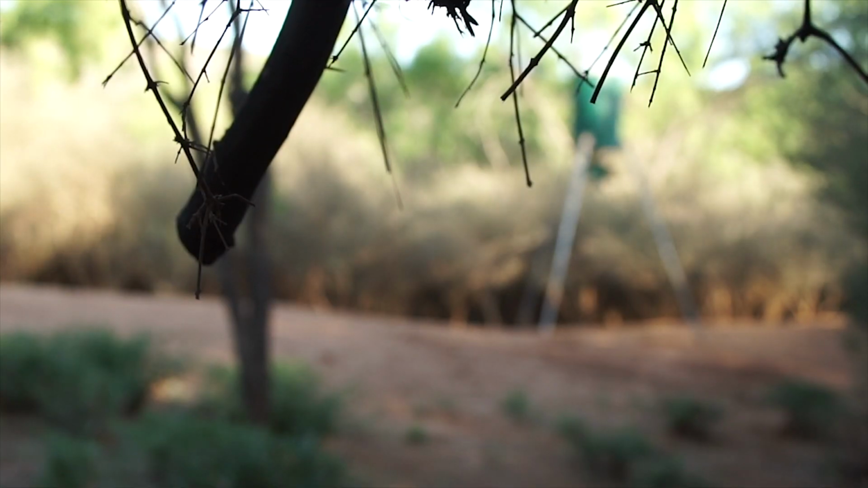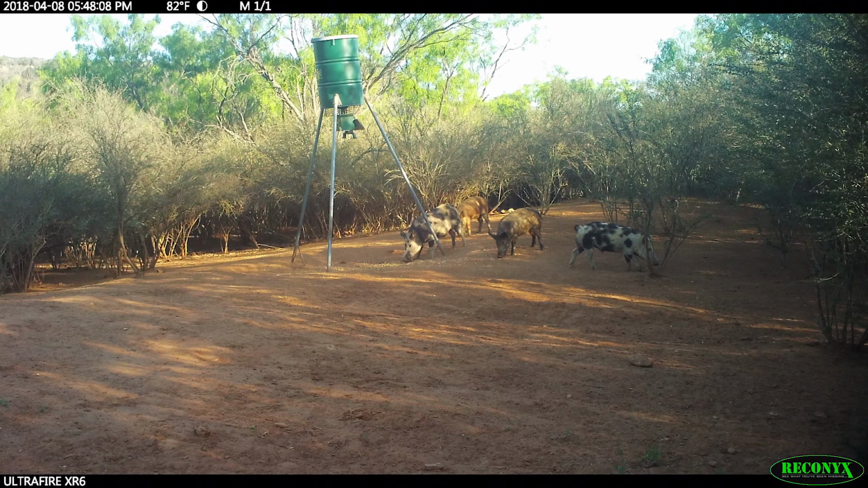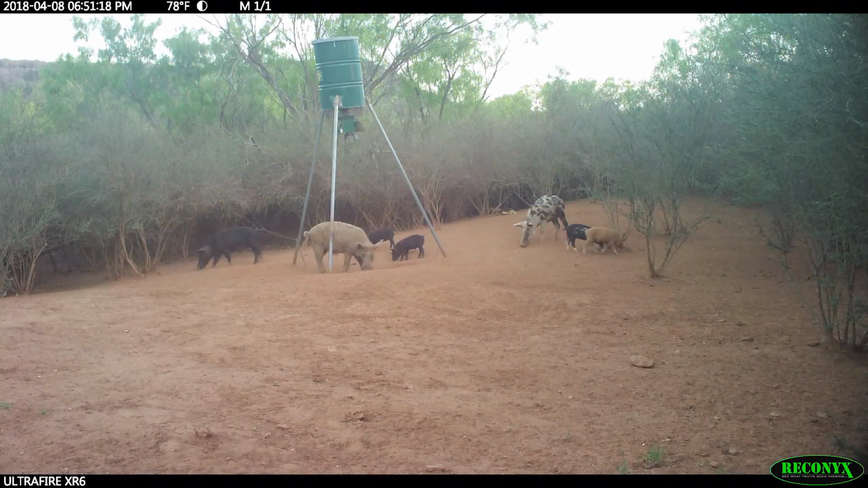So my contact for the Texas Hill Country is Terry Hartcraft. I'd sent him a Reconyx camera, and he had put it out in this one particular feeder, 23 yards away from the blind. Terry calls up, he goes, Keith, the Reconyx has got hundreds of pictures. This one feeder is getting slammed with feral hogs. He says, the wind is right this afternoon. You get that big bore air gun in your butt and get it up here.